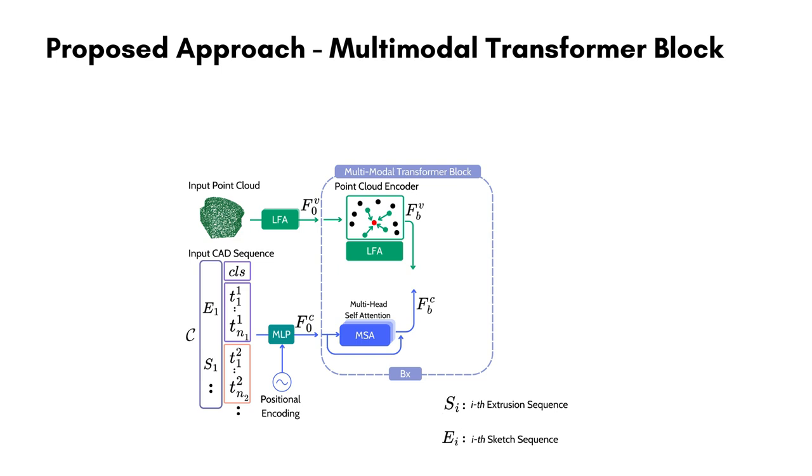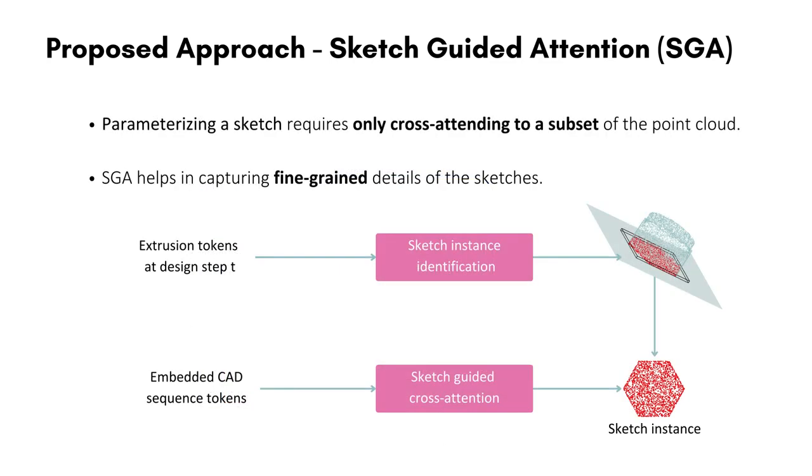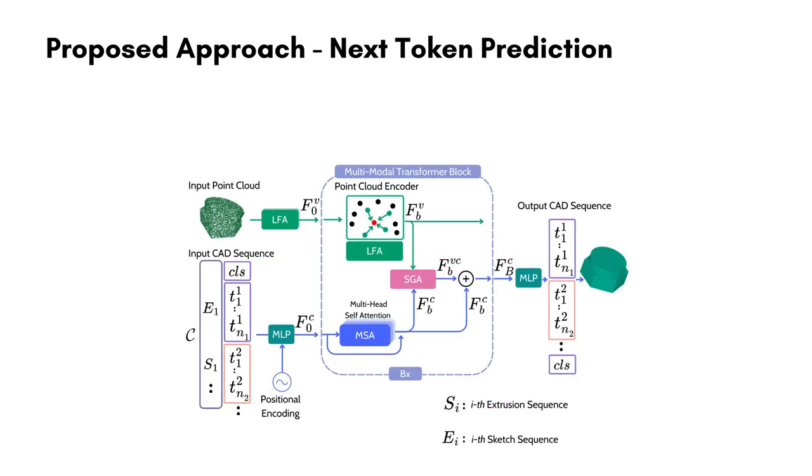Within each block, the point embedding are further encoded, and the CAD sequence embedding are processed through multi-head self-attention layers before the cross-attention. In order to capture fine-grained details of the sketches, a sketch-guided attention module is introduced. We posit that parameterizing a sketch requires only cross-attending to a subset of the point cloud. Thanks to the autoregressive strategy, the predicted extrusion tokens can be leveraged to define a sketch instance on the point cloud. This way, the cross-attention for sketch prediction involves only the inferred sketch instance. Finally, the embedding are passed through a MLP to predict the next CAD sequence token.